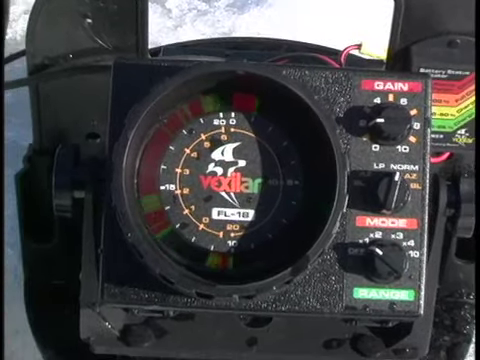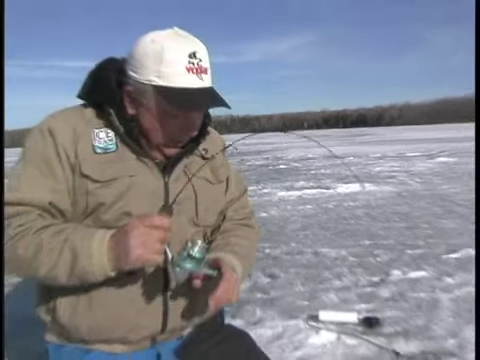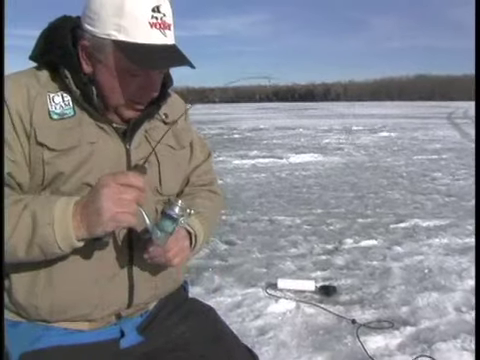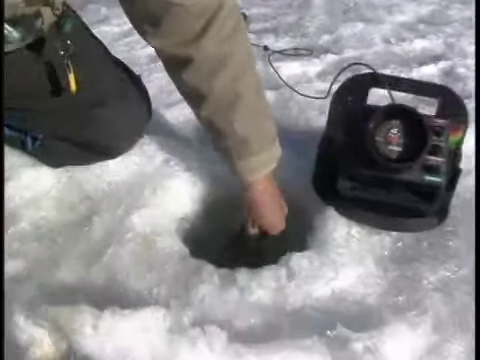Oh, there I got him. Oh, there's just lots of fish down there. And see, it's made just that other hole, 20 feet away, we couldn't catch any fish. And there's all kinds of them in this hole. This one feels even bigger. Oh, look at this one.